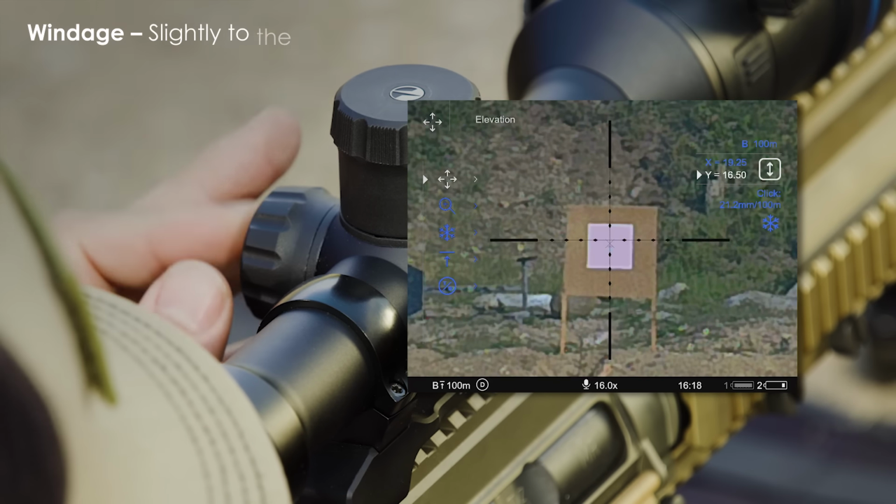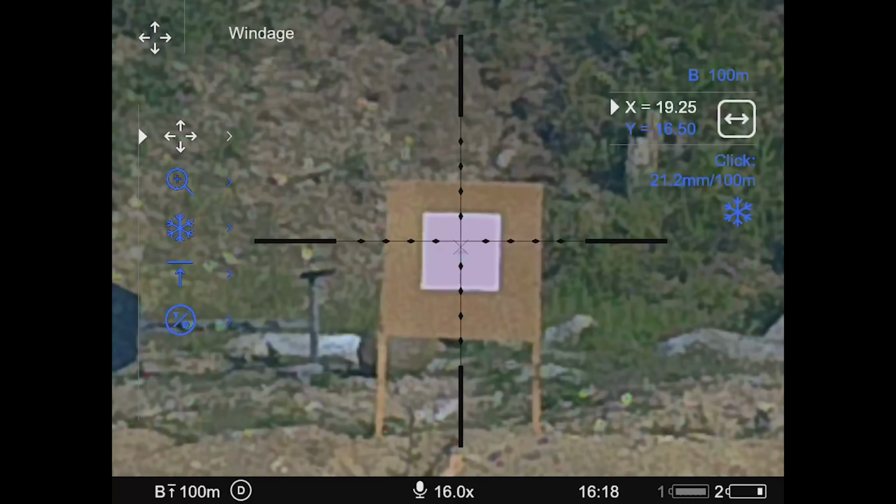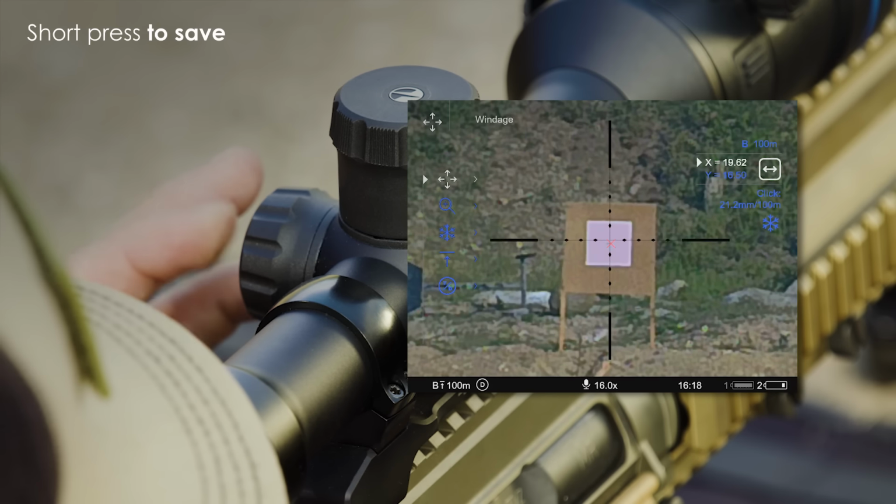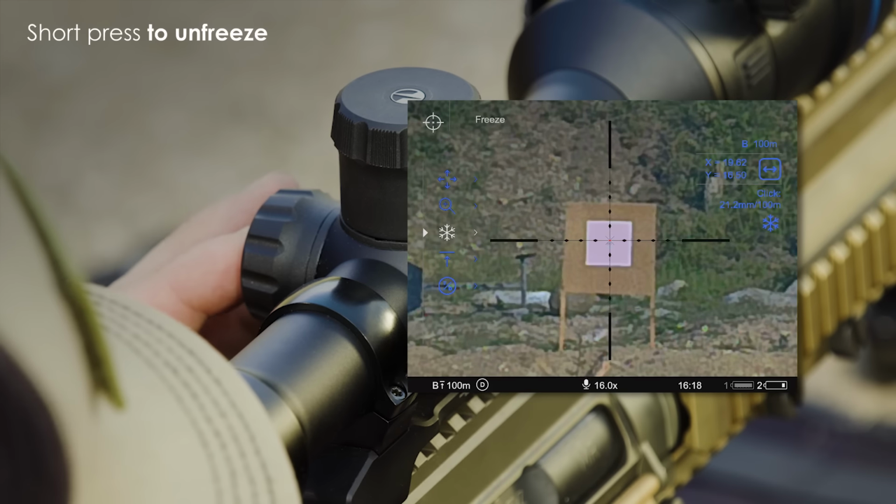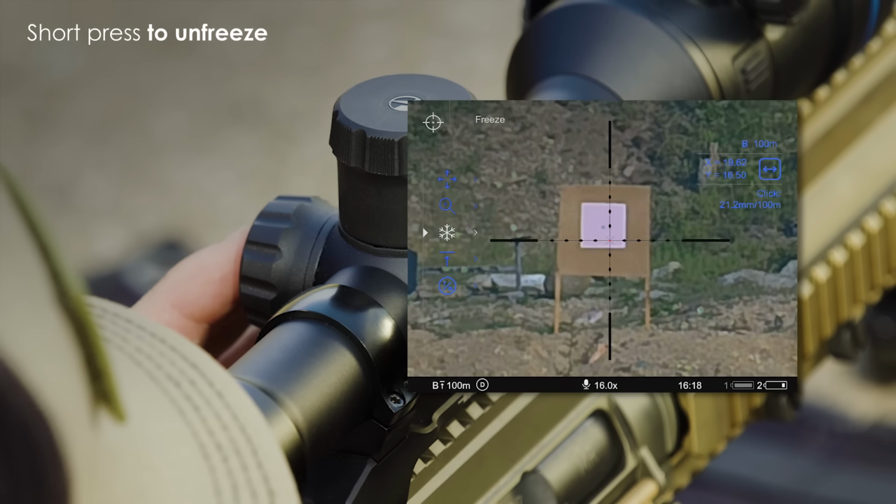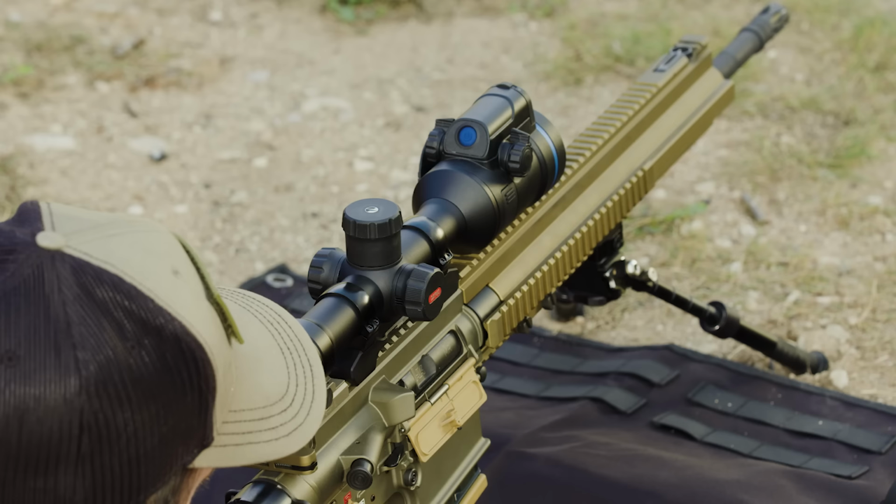And we're going to do windage, which is slightly to the right, like so. Now we're going to save. Go down to the freeze function, unfreeze it, and we're ready to make another shot to confirm.